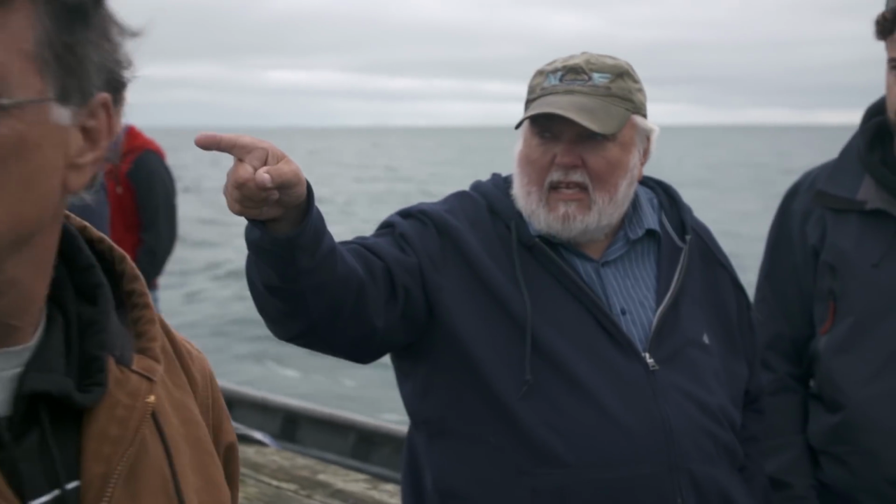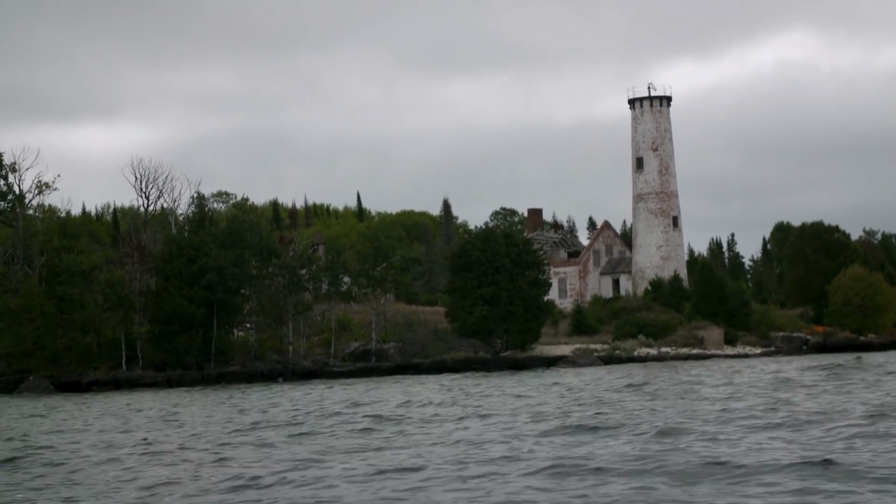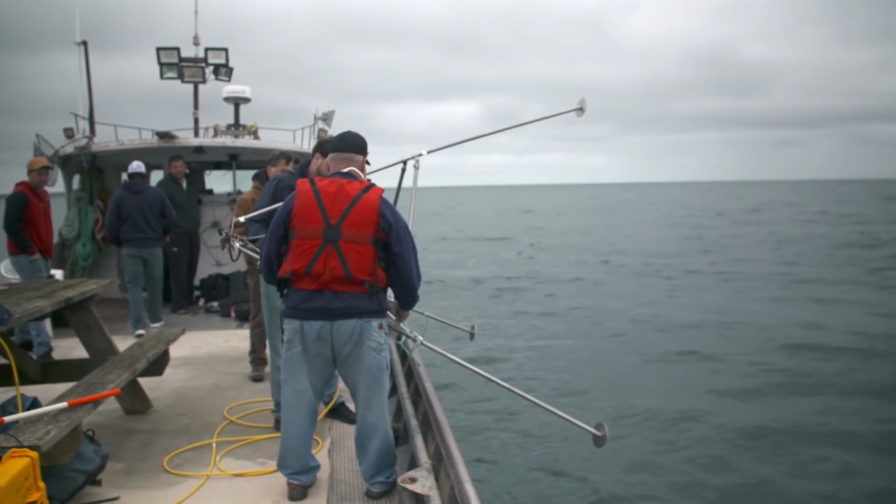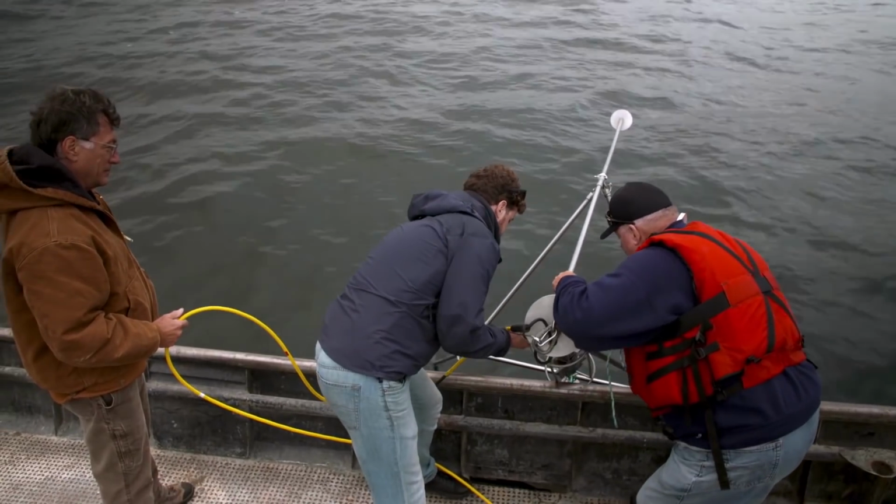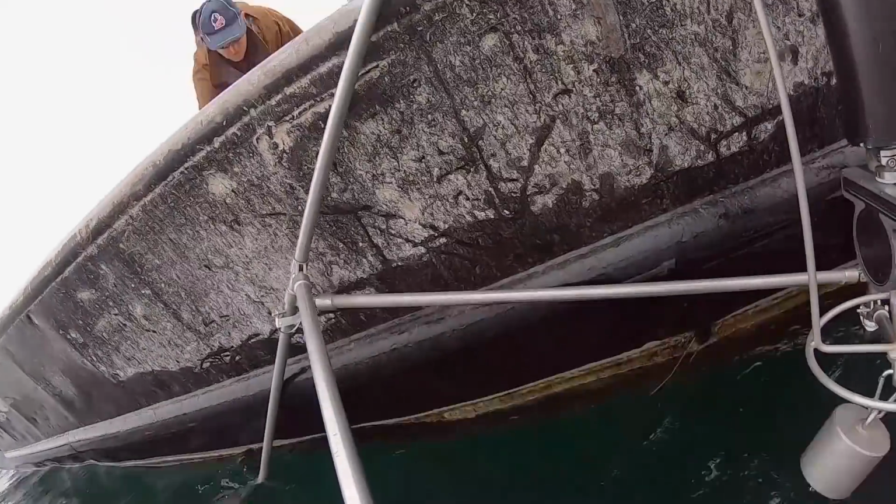This is the big clue. Those kids that lived in that lighthouse said to me, Bob, we stood on the shore and could hear them talking. So they gotta be right out in here. Wow. Just slowly let it go. Slowly let it in the water. Okay, here we go. Yep. Okay, in the water.